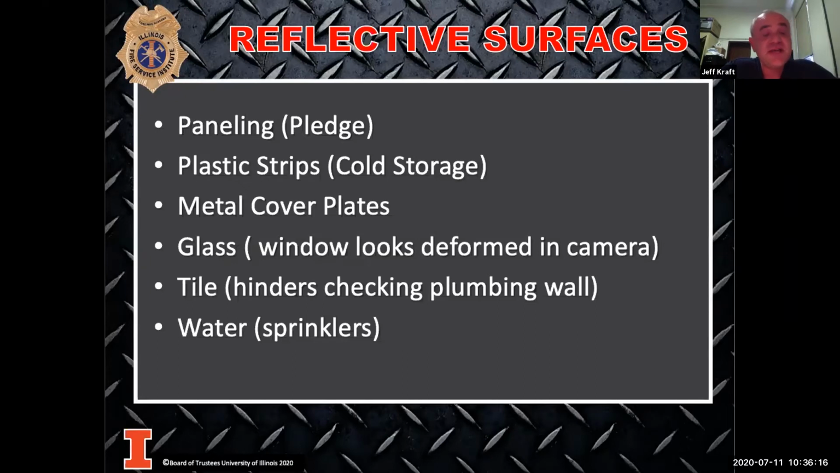So those plastic storage strips, with your camera, you're not able to see on the other side of those. You're going to have to move those to the side to see what's happening on the other side. Metal cover plates on your light switches or outlets will give you, again, a mirror image. You may have to take those off to see if you're having heat signatures on the other side of it.